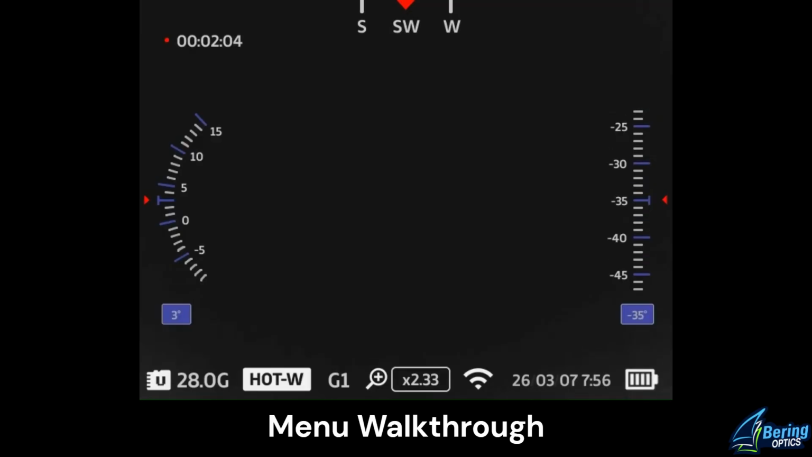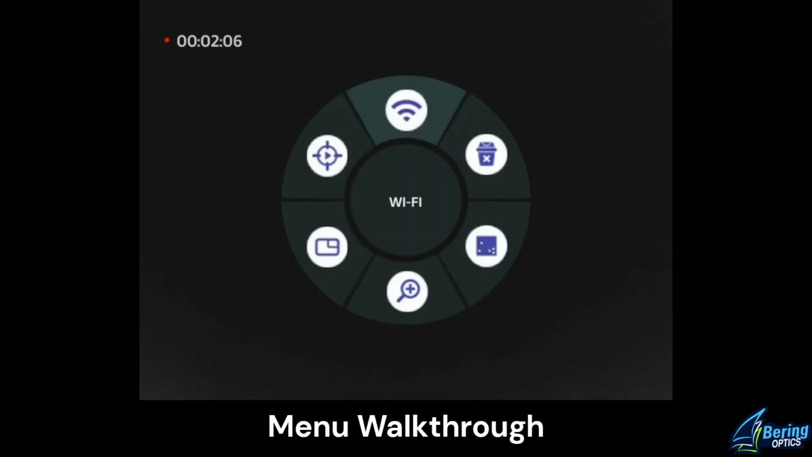So AP pattern is that first selection under Wi-Fi, and then it has STA, which is temporary out of service mode, and to configure STA mode you have to use router settings and things of that nature. So that is probably not going to be a very commonly used Wi-Fi setting.